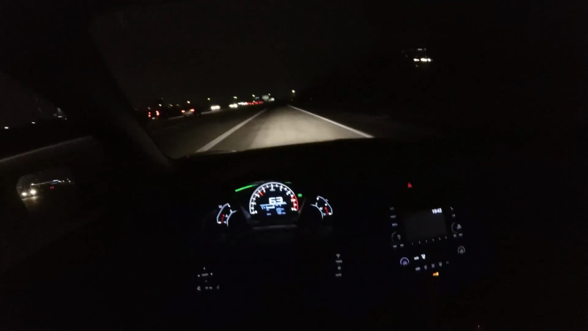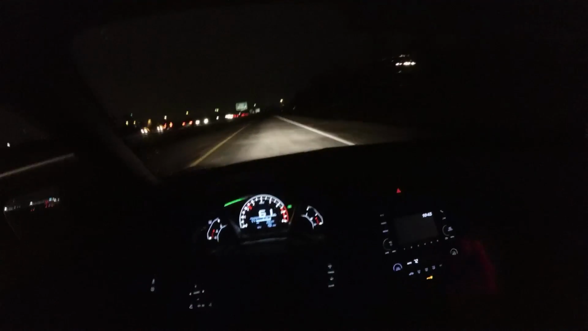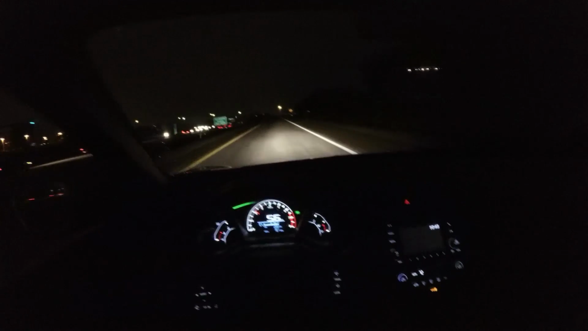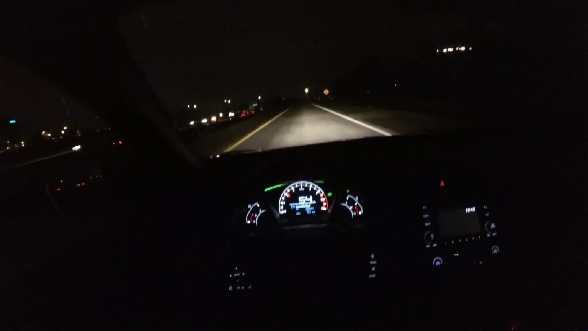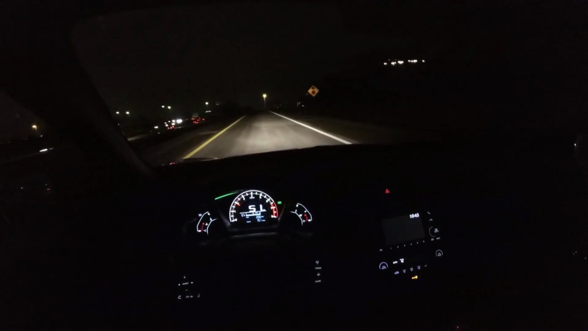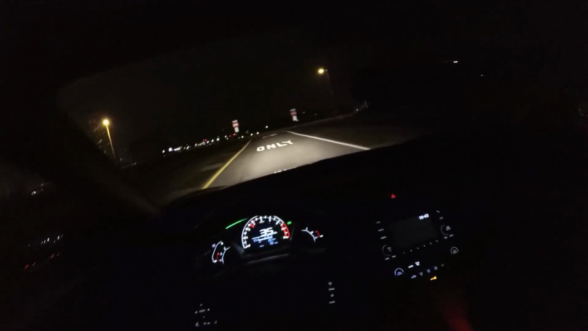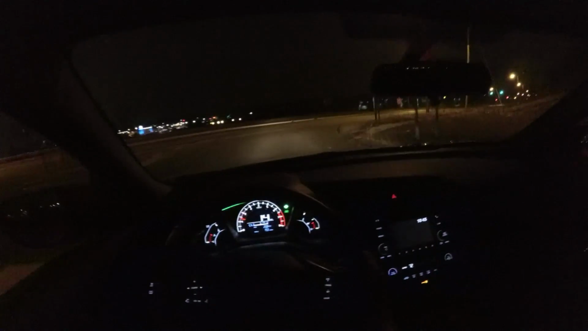Granted, I've never driven a base, standard Honda Civic with a manual transmission, but I know that Honda can do better than this. And this being a sporty car, given that it has the word Sport in it, you'd think they would give it a nice shifter. It's just such a disappointment to row through the gears.